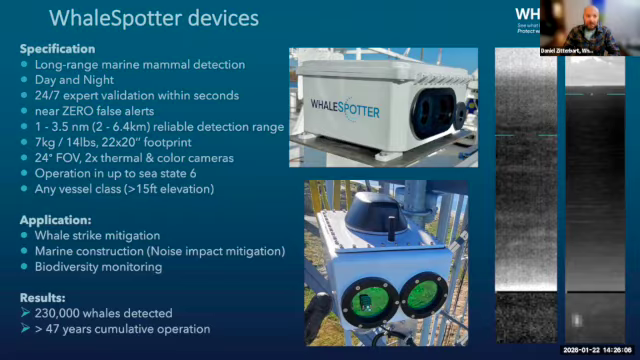to develop trust. Furthermore, it provides a 1 to 3.5 nautical mile reliable detection range. And by reliable, I mean in this range, we assume we detect almost every single cue of the whale surfacing, providing you the necessary situational awareness to make navigation decisions. It is operational in sea states up to 6, and we have used it on pretty much any vessel class. Whatever provides more than 15 feet of elevation where you can mount the cameras, you can start to get good results.